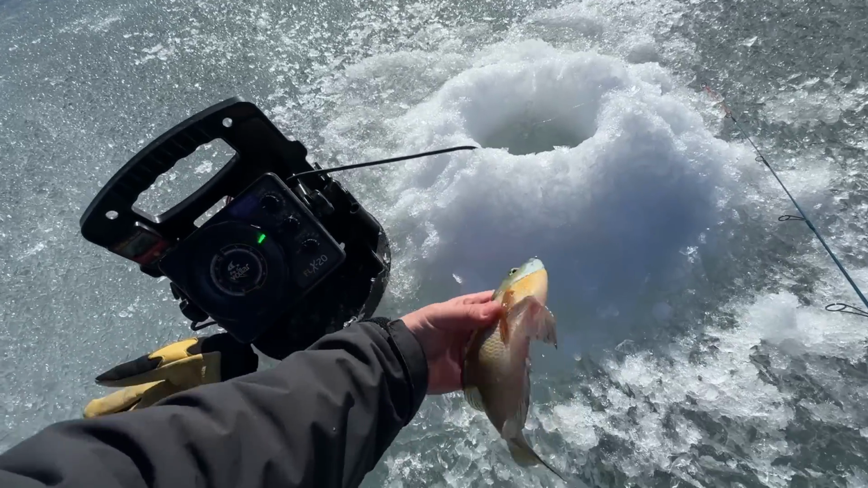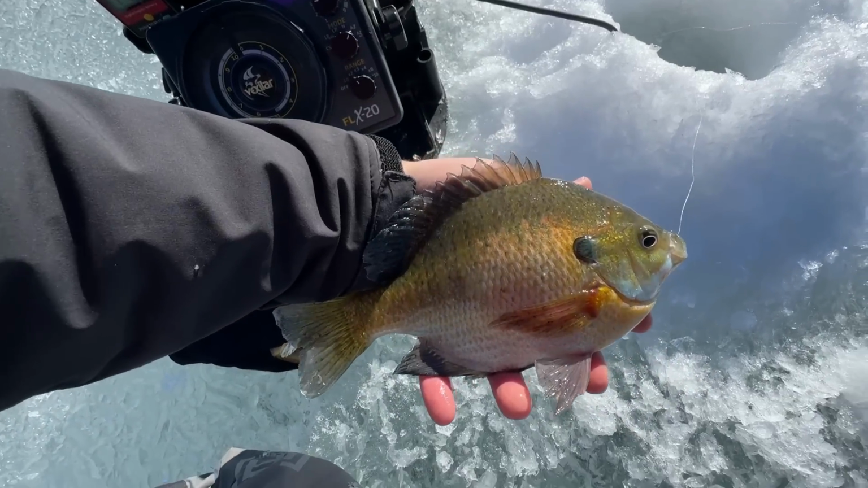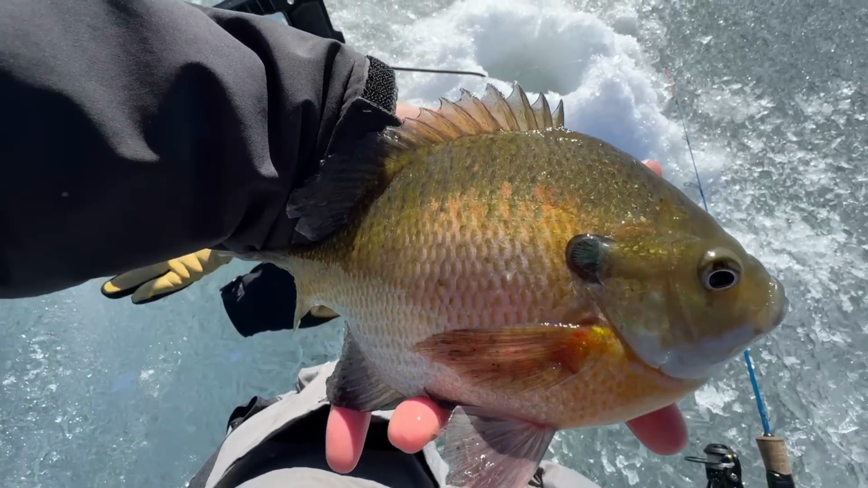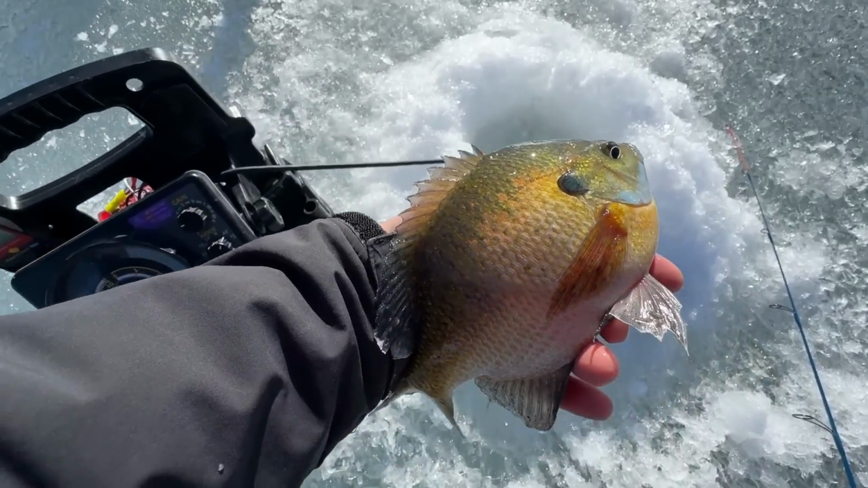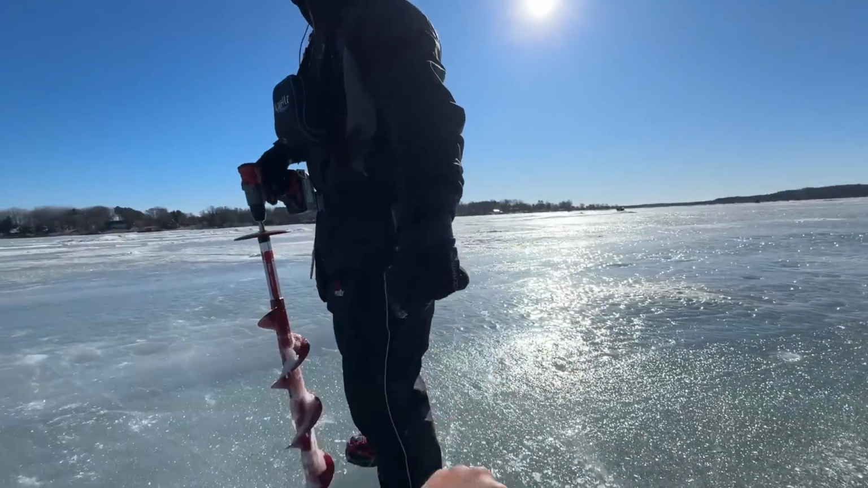Look how thick this thing is. That is what we're looking for. That is a plate right there, folks. Yeah, that's on the plastic tipped with the waxy. Oh, that's what it needed, because I had like 3 of these come up and look at me on the bluegills. Oh, yes. Heck yeah, dude.